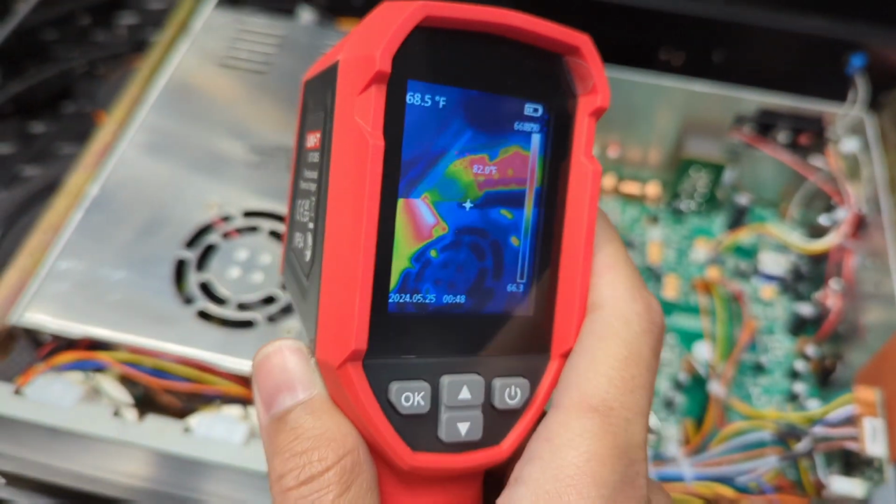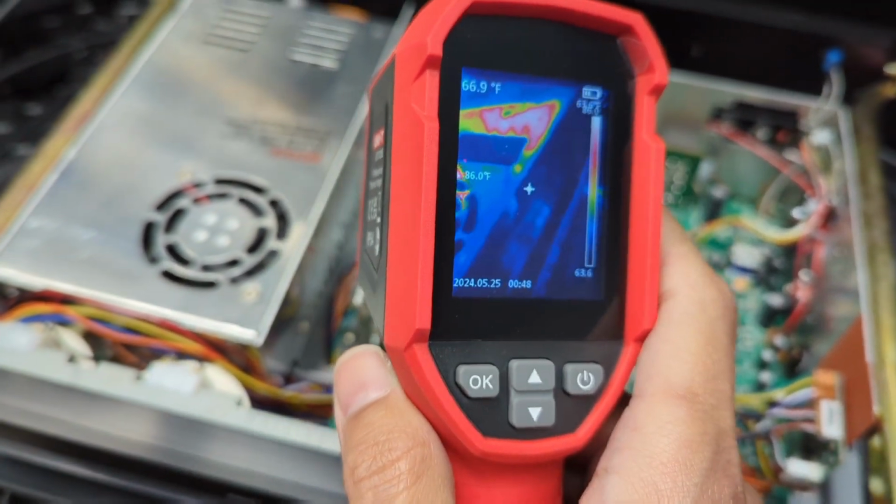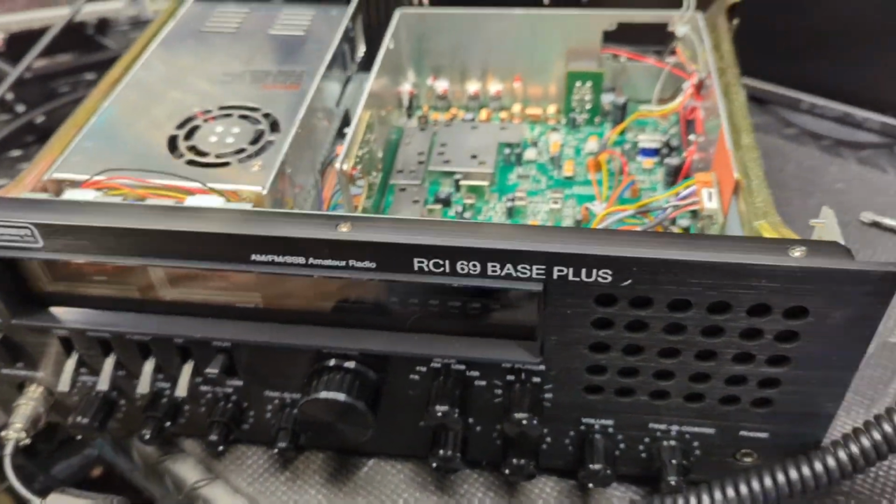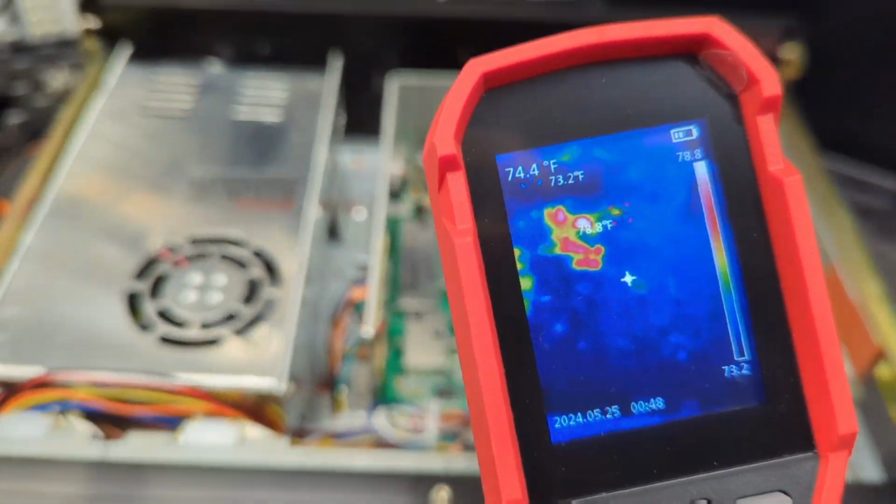This radio came in for a no transmit, no power out. We have switching when we key up, but it's not putting out any power.